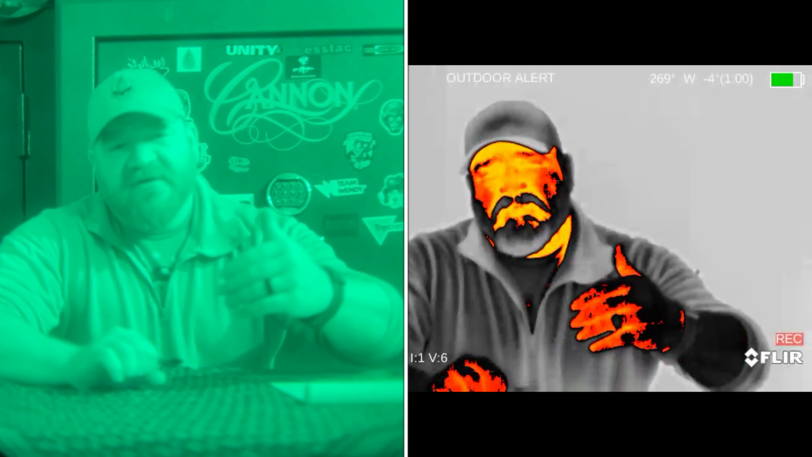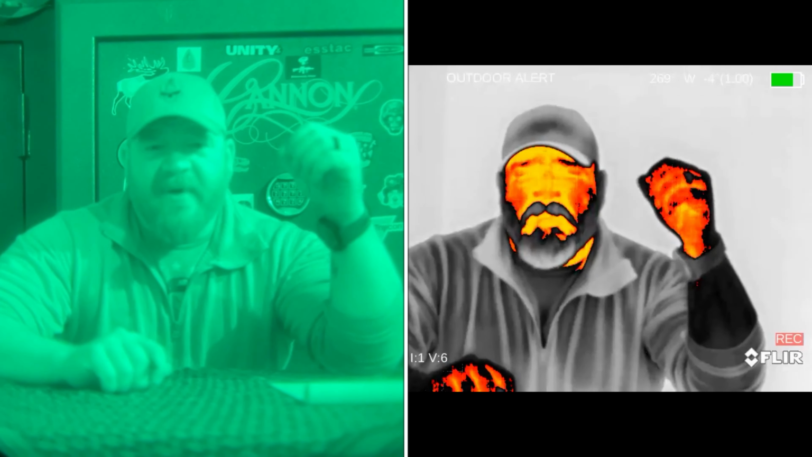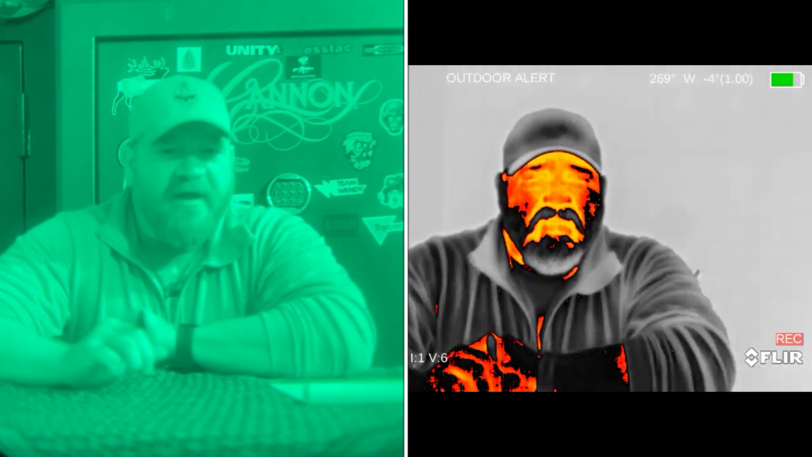Again, nothing too phenomenal about it. The heat signature detection doesn't change with any of the palettes. Your battery life doesn't change by any of the palettes. The only thing is how your brain is able to perceive it. For some people, white hot might be the best for them. It's the easiest on their eyes. Their eyes are able to identify all the different signatures on the image a lot easier.